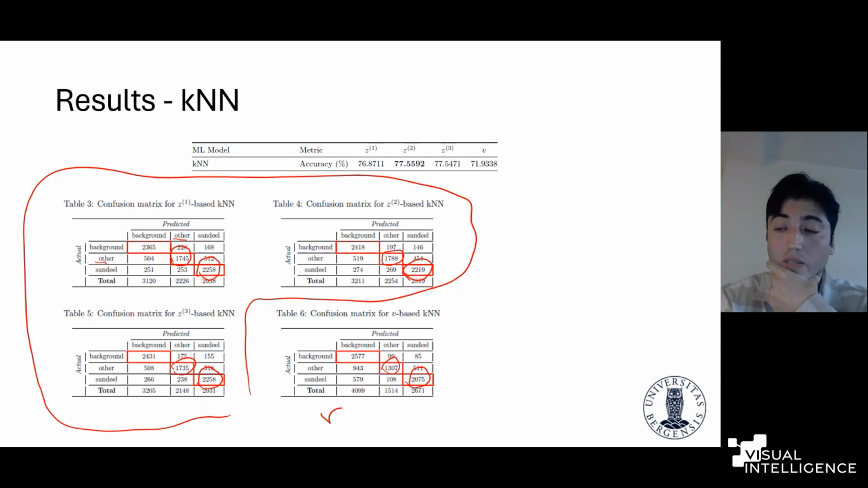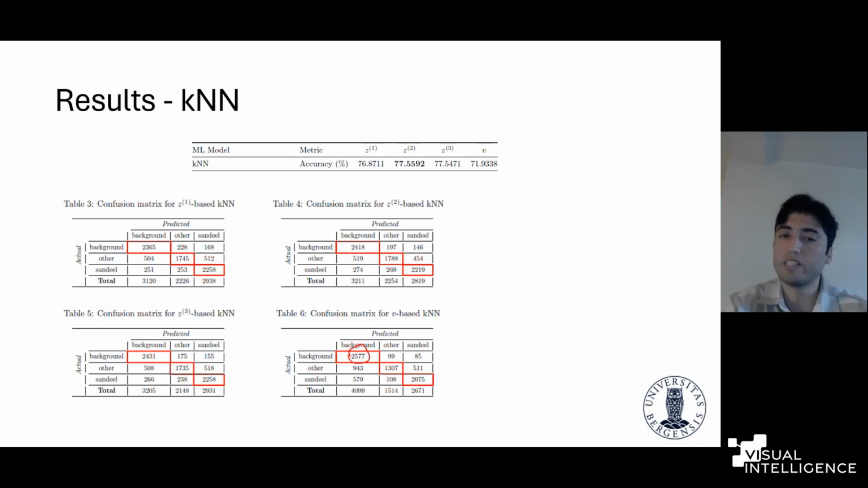But the KNN model based on the V, it is performing better for the background class because it has the highest number of the correctly classified background patches compared to other Z-based k-nearest neighbor methods. But we also realize that it is also over-predicting the background class because for some other ones are also predicted as background, sandeel is also predicted as background, while those numbers are lower for other methods. But the overall performance is also like Z2 is performing better, Z3 is performing very close to this one.